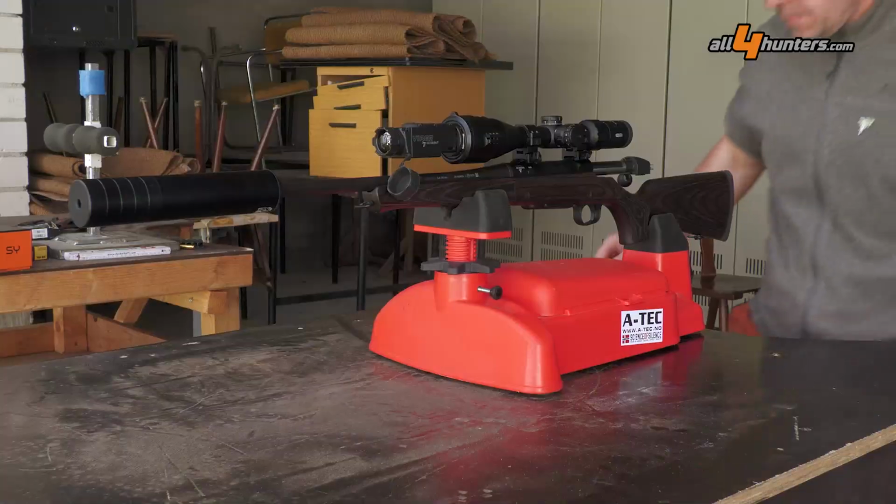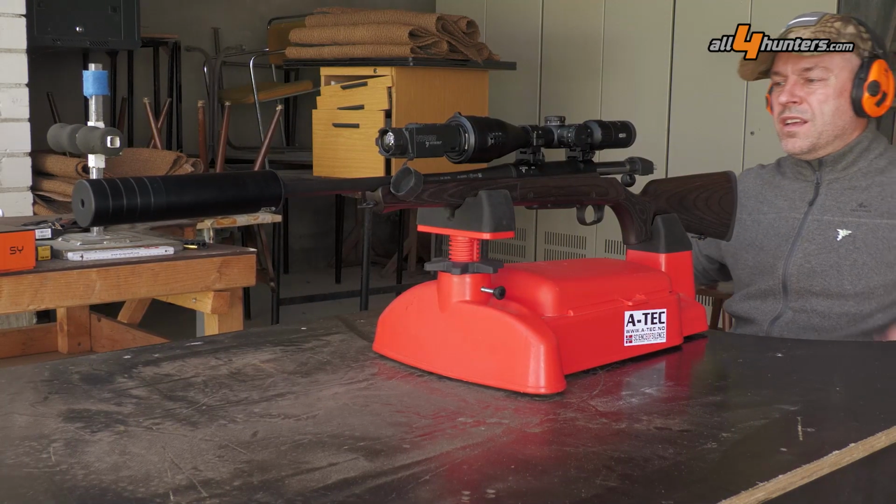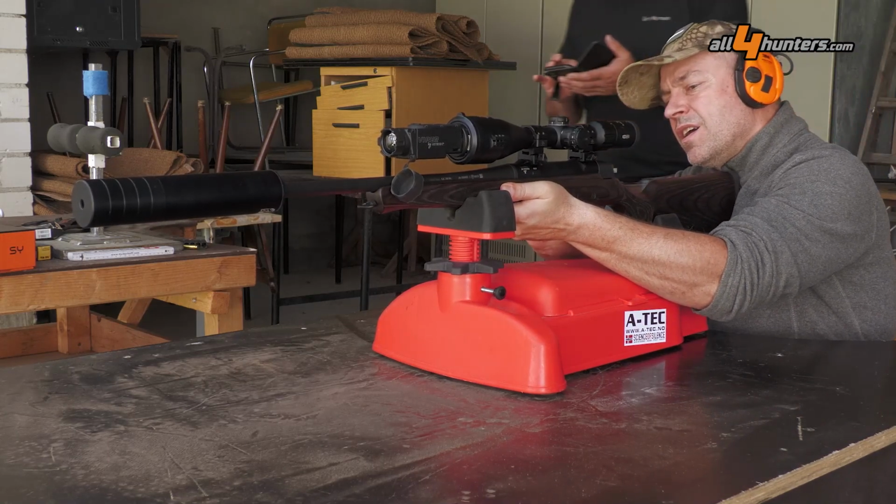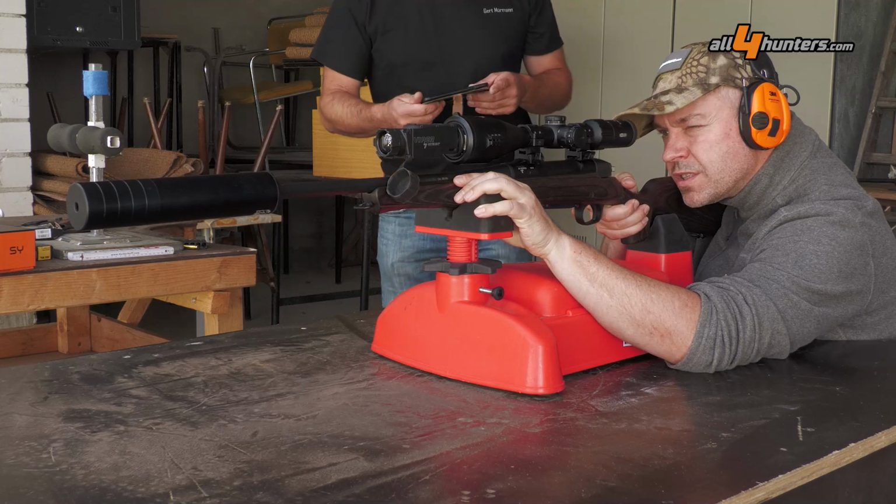In our control test at 100 meters, the hit patterns looked much better. Firstly, we had no missed shots, and secondly, most of the hits were in the middle of the metal gong.